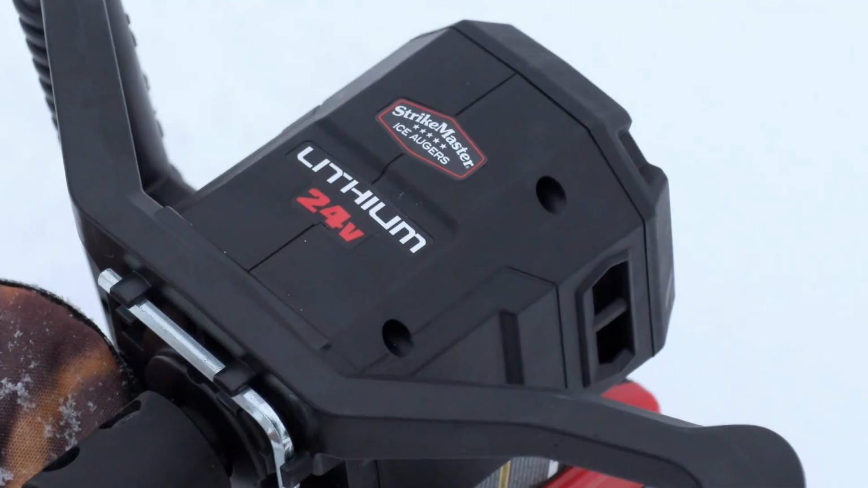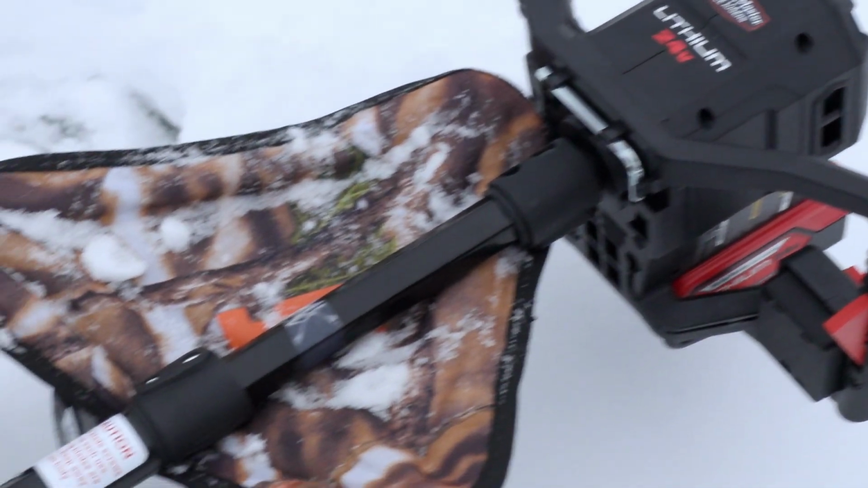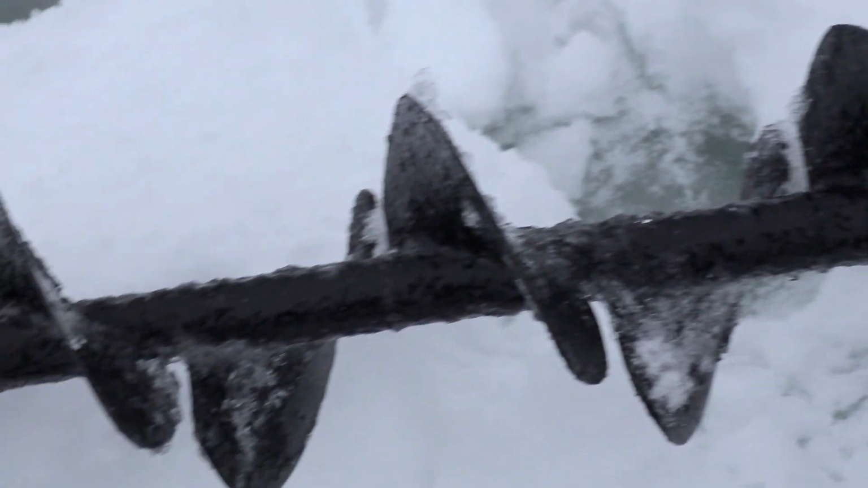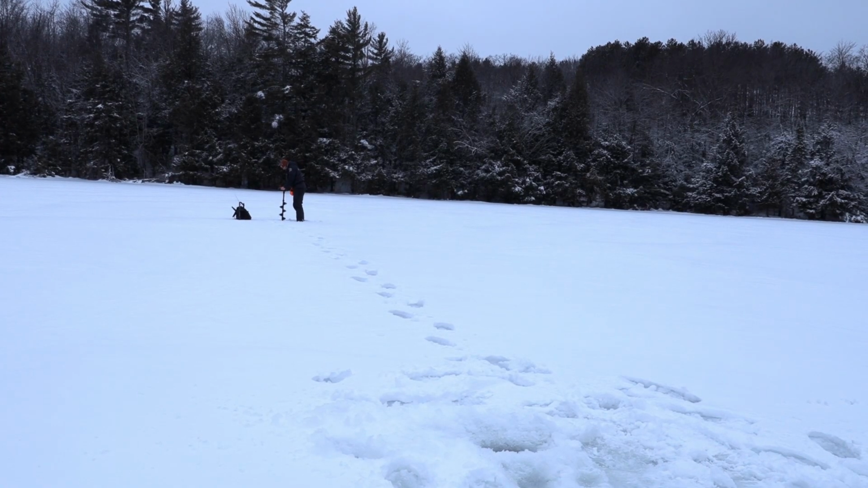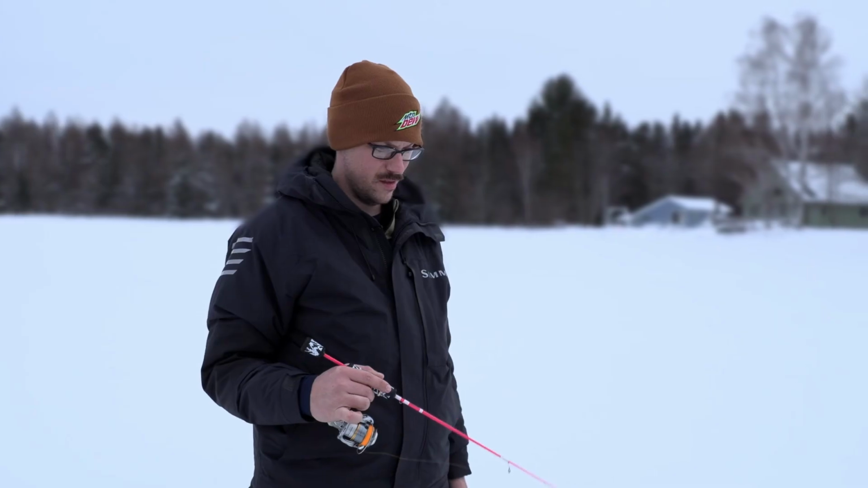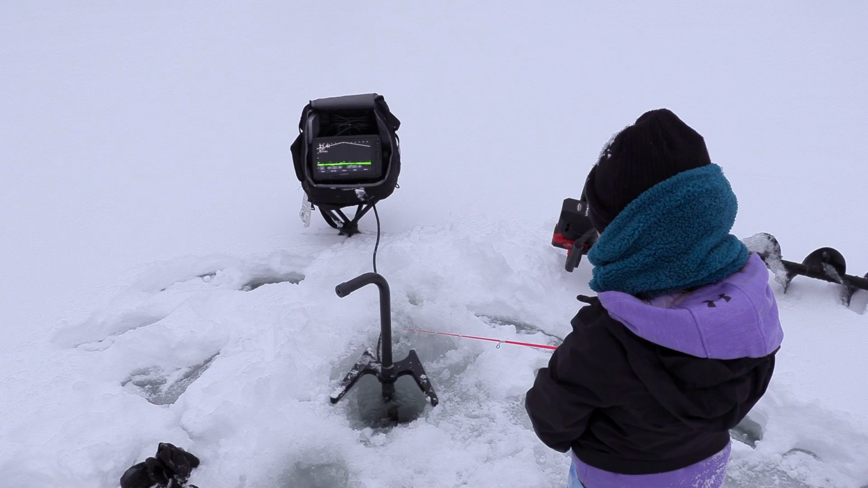Another tool I use is an electric ice auger. This 8-inch auger weighs 14.7 pounds versus the typical 8-inch gas auger at 33 pounds. The easy on-off operation allows me to drill a single hole at a time without having to mess with a pull cord, primer, or gas. When combined with live sonar, electric augers complement the run and gun style I use to find fish.